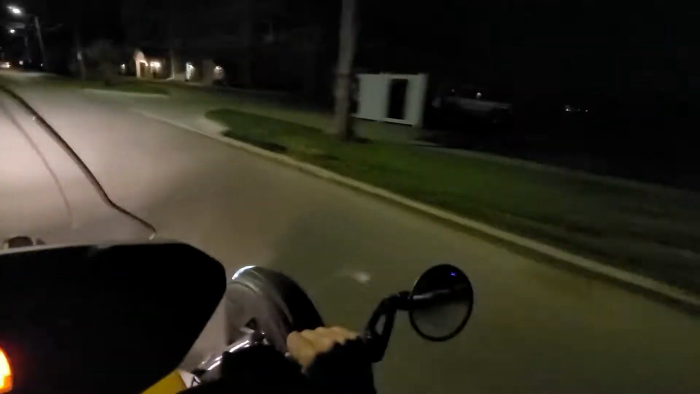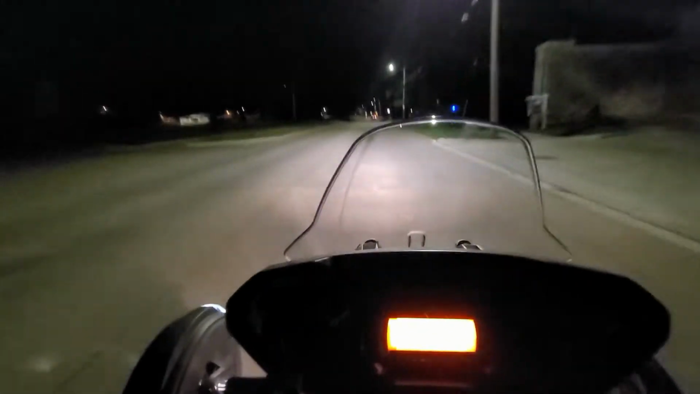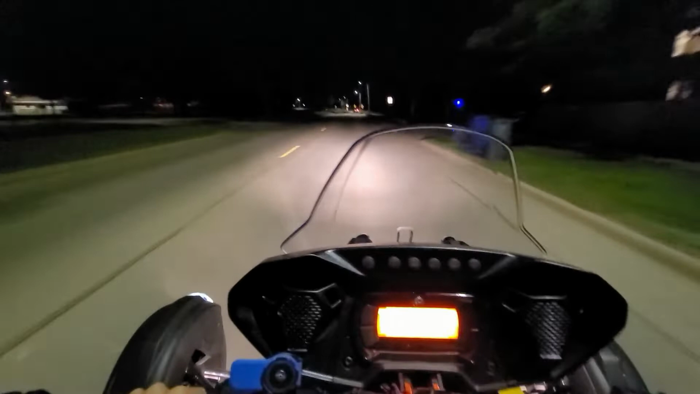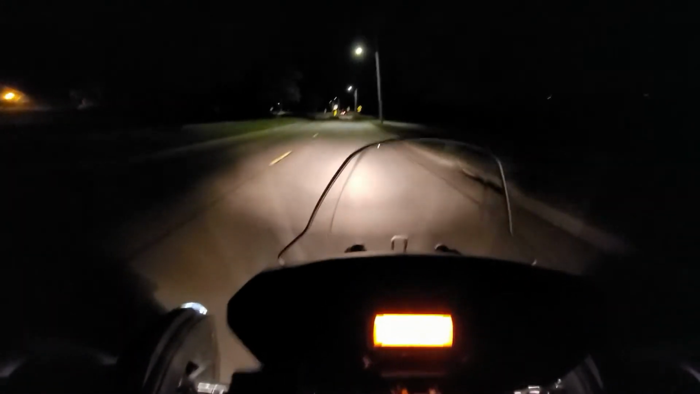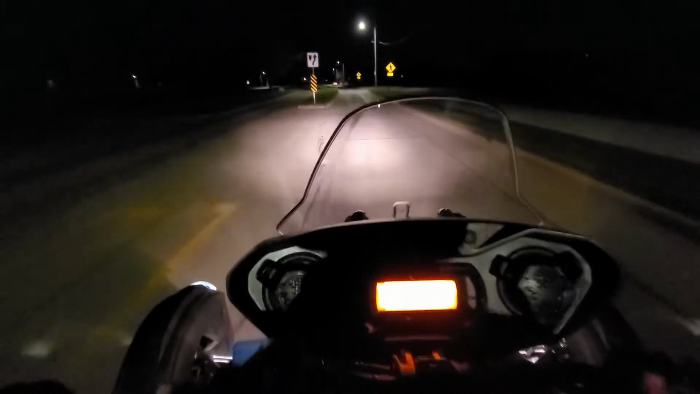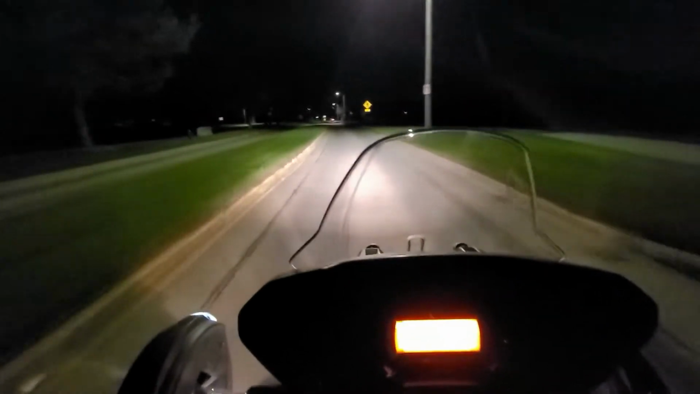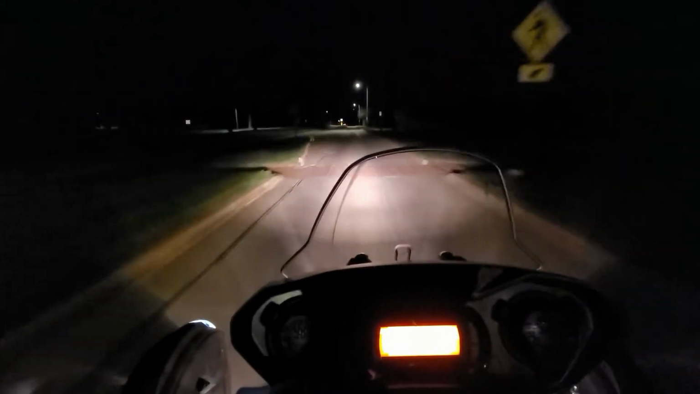I find myself riding with the brights on so often, and I apologize to anybody out there that gets blinded by me having the brights on, but I don't really have bad eyes or anything at all. It's just I like them on. If I can have 100% clarity versus like 80% clarity, I'm gonna do it. So I think this is the first part.